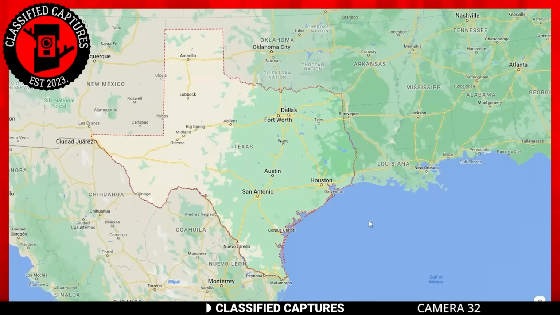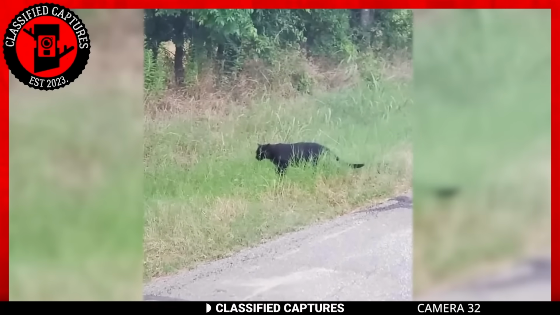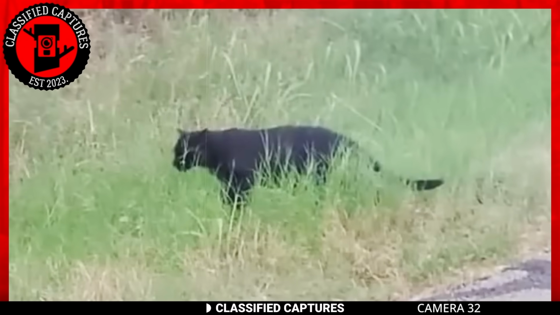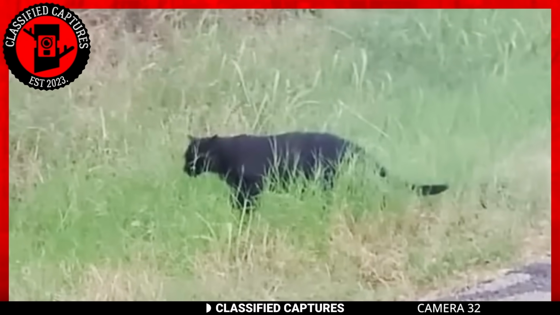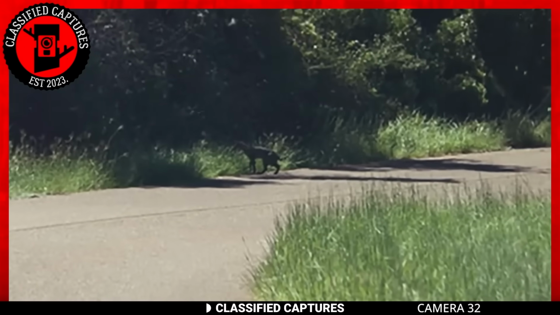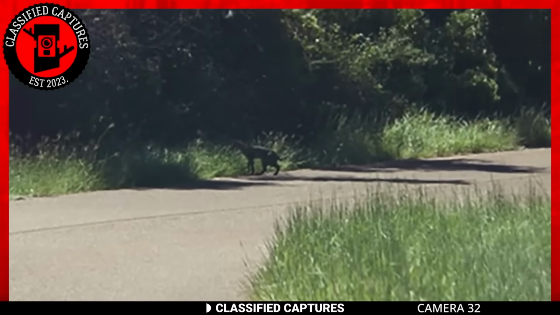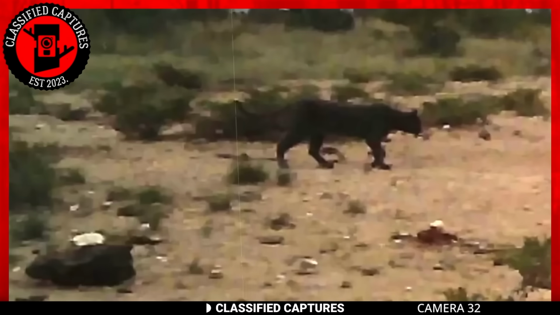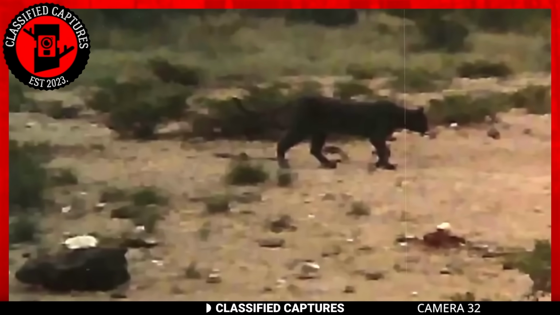Next, we visit Texas, where there have been sightings of a large black cat. Now, why should this be something odd? If you know anything about big cats, you know that the large black ones are typically black panthers or jaguars, and the thing is, none of these are native to the Texas region. So how then do they keep popping up on trail cams? Well, the answer isn't so simple, but there are many theories.